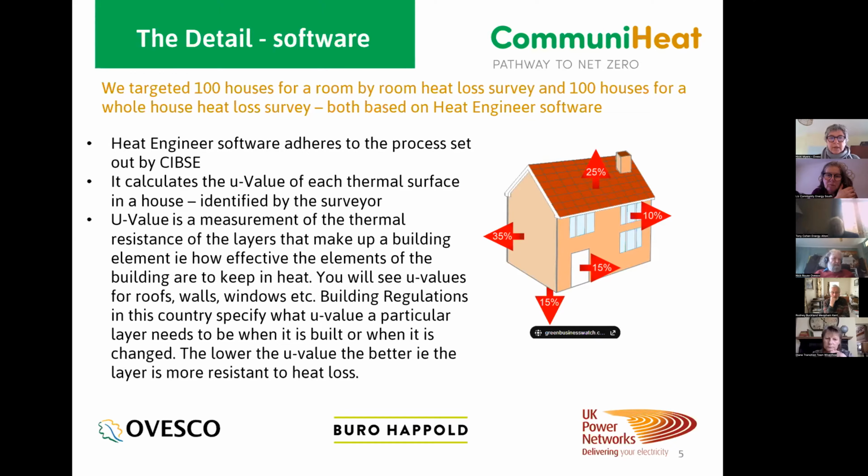And for those who might not be quite so technical, a U value is the measurement we use for the thermal resistance of a material, of the layers that make up a building, and how effective the elements of the building are to keep in heat. And the lower the U value, the better, because it's more resistant to heat loss. I'm not going to go into it in any more detail than that. There will be a lot to read up about U values if you want to, if you look online.